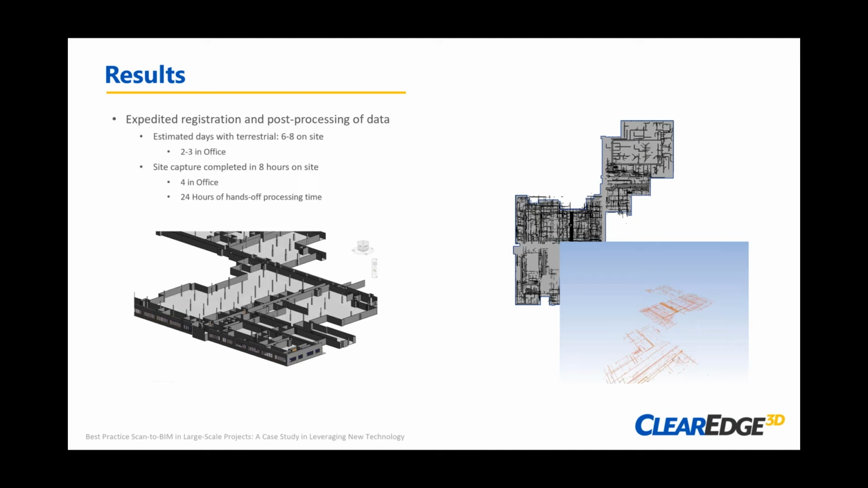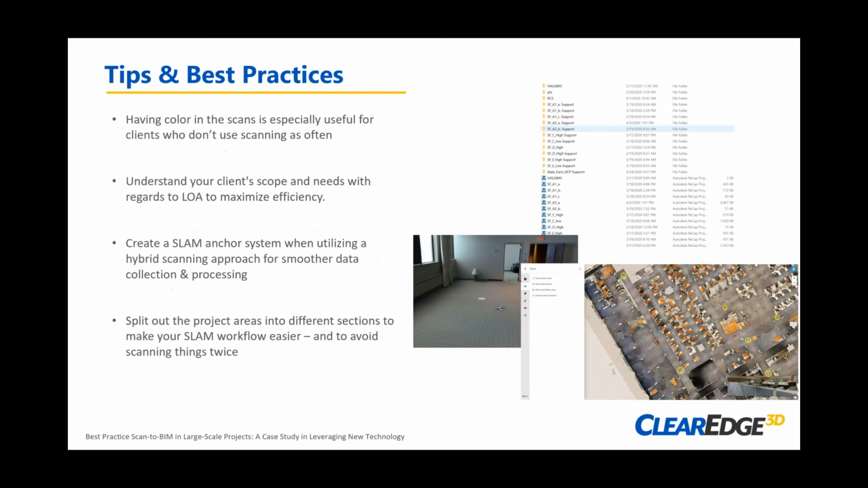And then those checkerboards that I showed earlier, and we've got a picture here, we used those as the anchor points, if you will, to tie the mobile data to the tripod data.